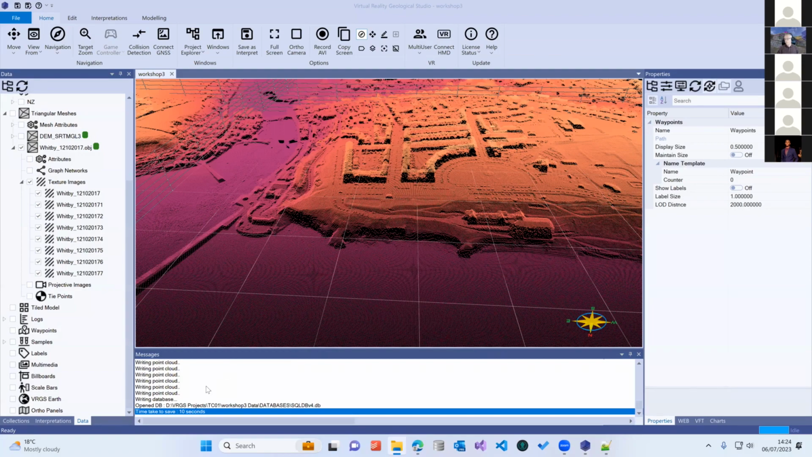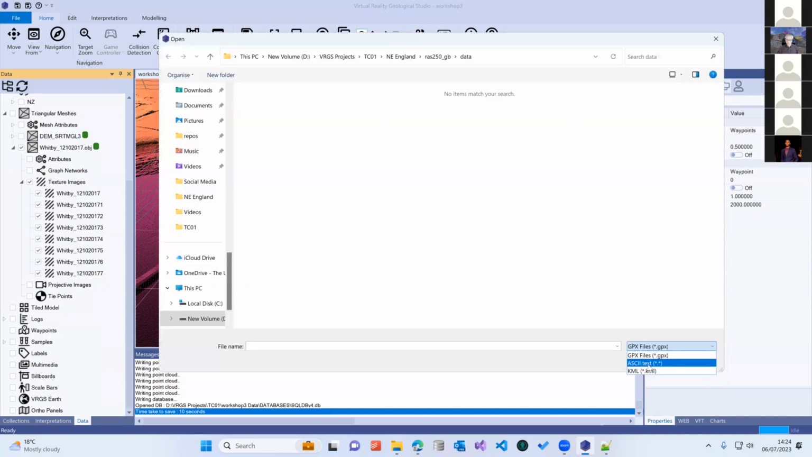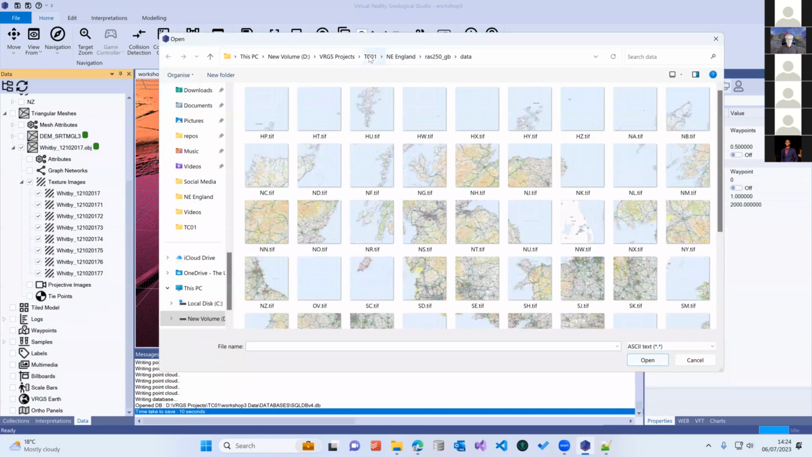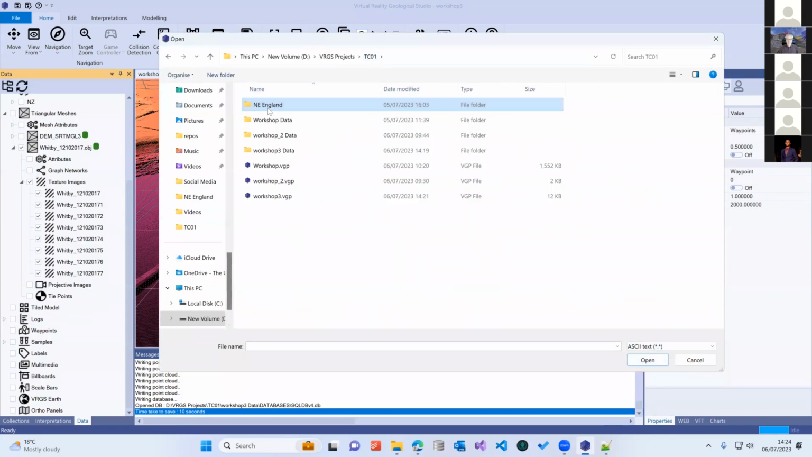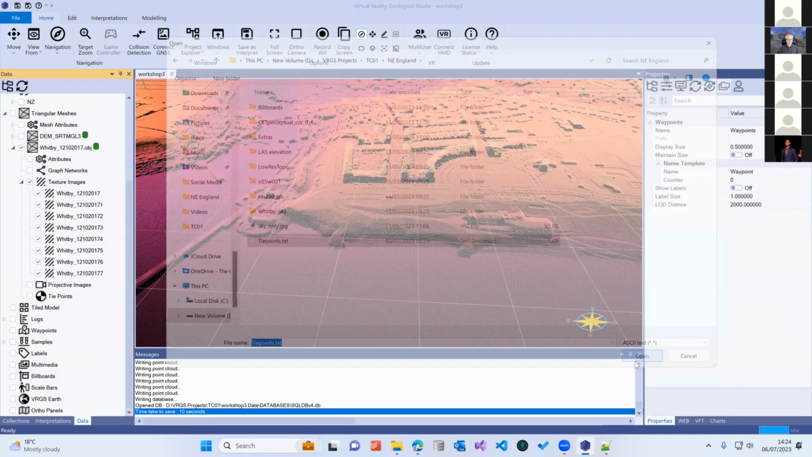Anyway, it's a simple XYZ format, which is space delimited. So it's pretty straightforward. We're going to go and bring that in. So waypoints, import, ASCII text. It's in my Northeast England folder. It's in here. Open it.